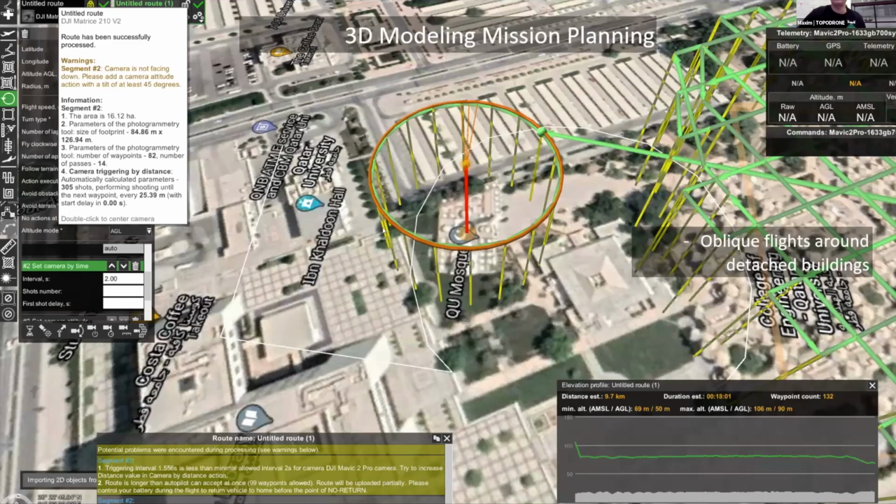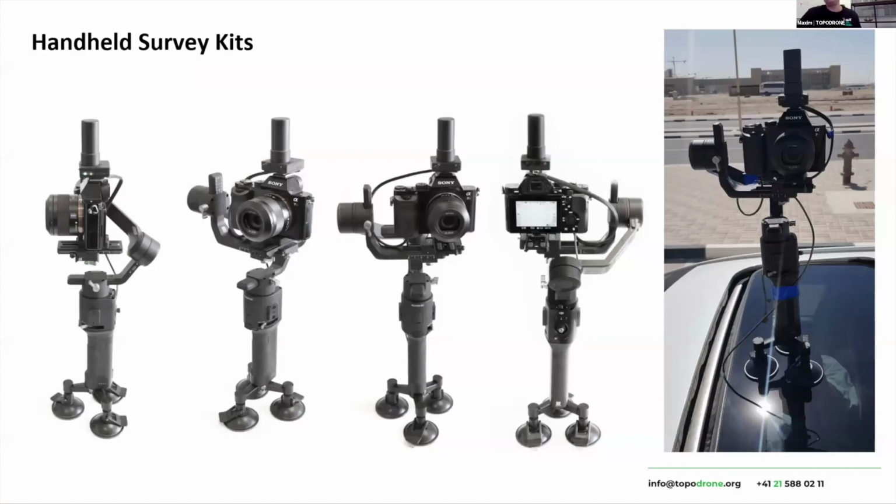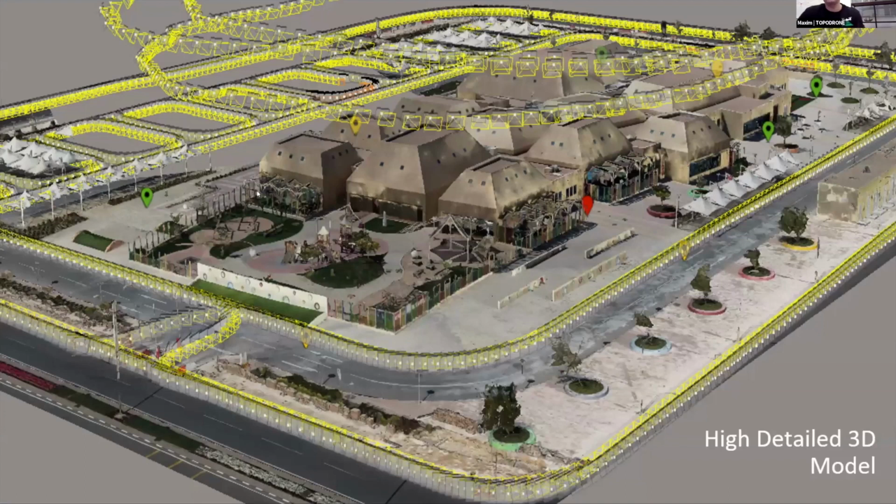Next, we plan oblique flights around buildings which were separate from other buildings, and we fly and capture oblique images, and we plan all flight missions with UgCS as well. And finally, we capture some photos from the car with our equipment. As a result, we create a very detailed three-dimensional model, as we capture all buildings from different sides of view. And we combine different types of acquisition.